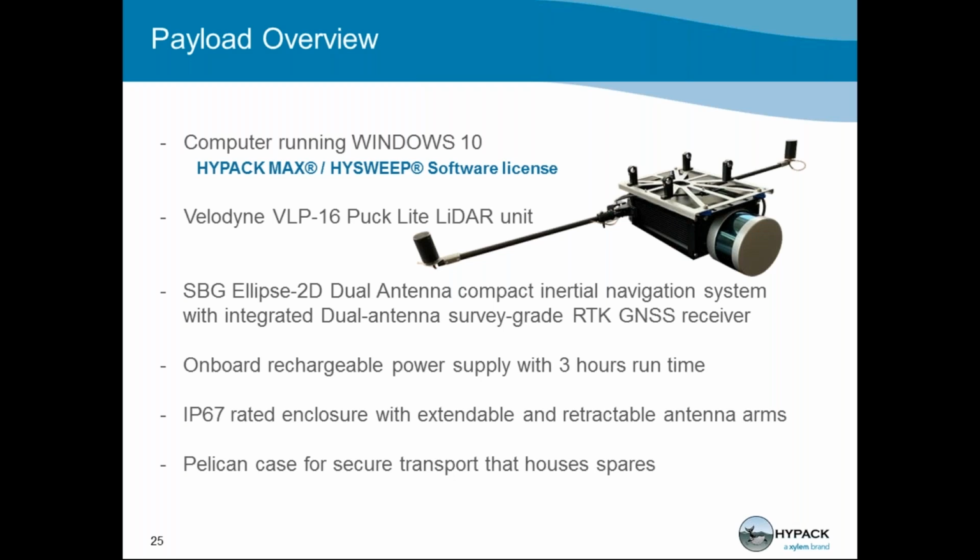Okay, it's time to talk about the payload. So our payload is a great standalone LiDAR solution that was designed to fit the needs of our customers. It's an industrial surveying tool, and it has everything you need from start to finish for a LiDAR survey. Inside this enclosure, we have a computer running Windows 10 with a HYPACK Max HYSWEEP software program on it. As you can see, the Velodyne VLP Puck Lite LiDAR is hard mounted onto the front of the case.